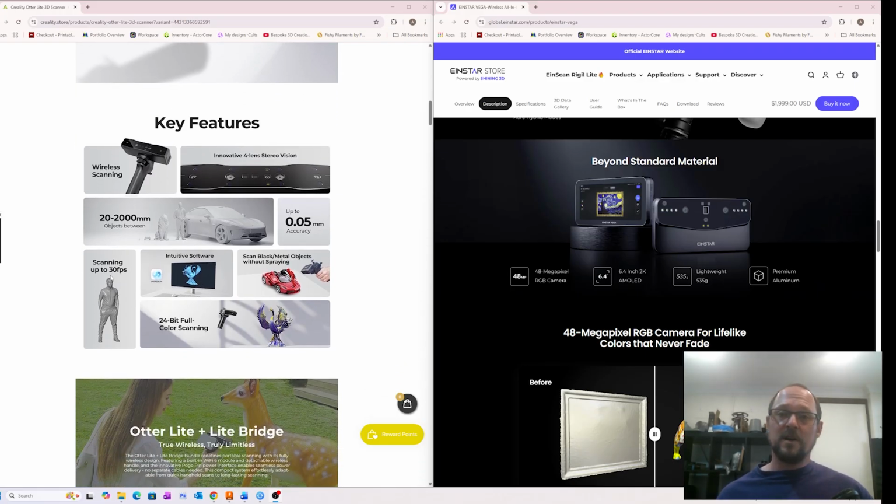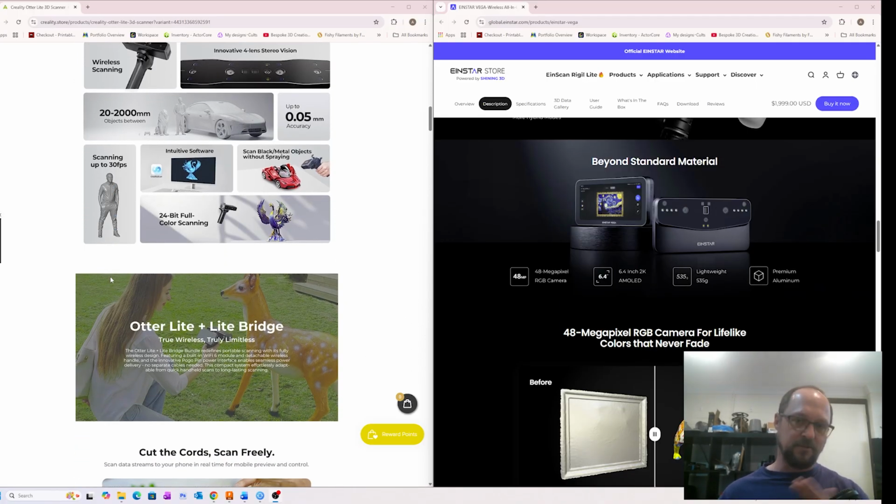I traveled with my Einstar Vega recently overseas, which was quite an adventure, as no one had seen one before and I kept getting stopped at security asking what it was. But there were no issues. I got through. I just had to explain it. So pro tip, if you do travel with one of your scanners, take it out of your bag, put it into the tub separately and open it up so they can see what it is. Otherwise, you're going to be stopped everywhere you go.